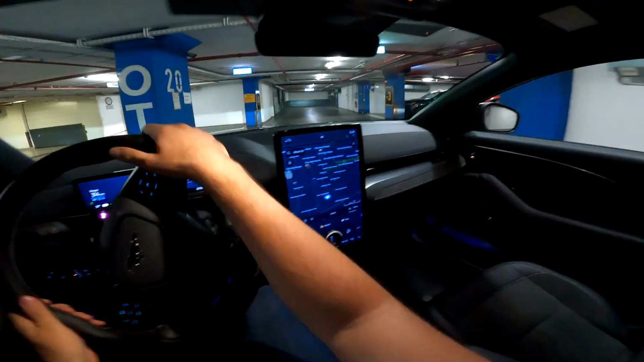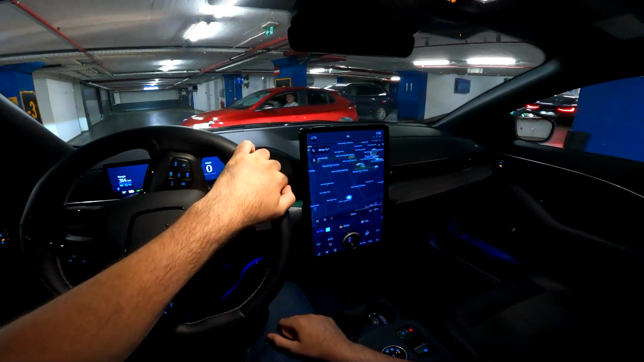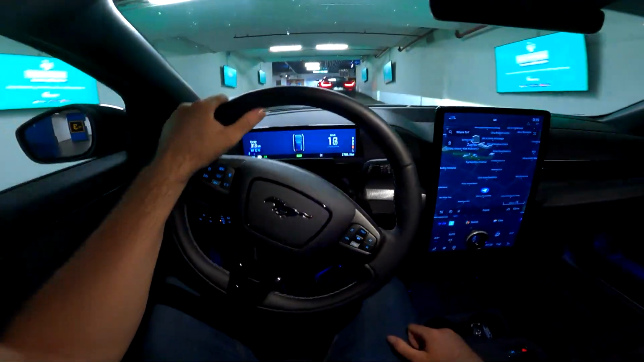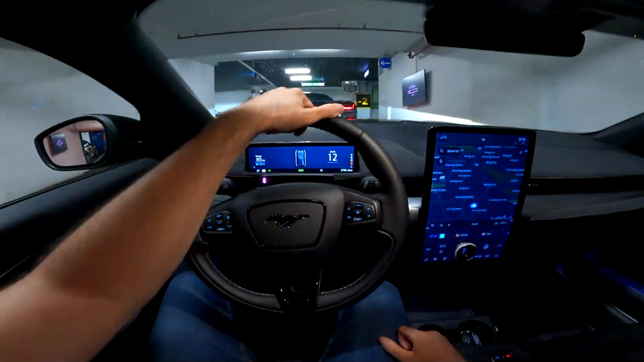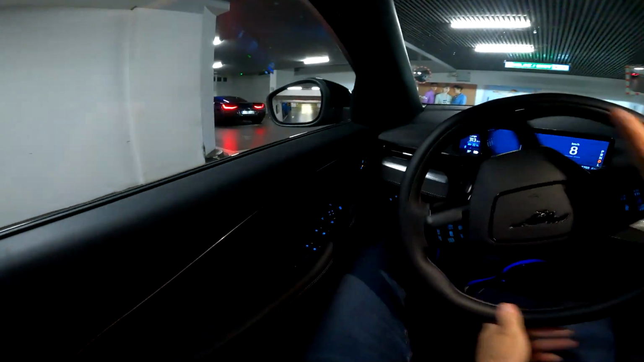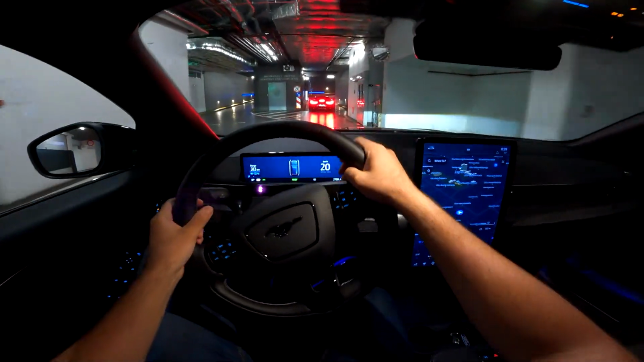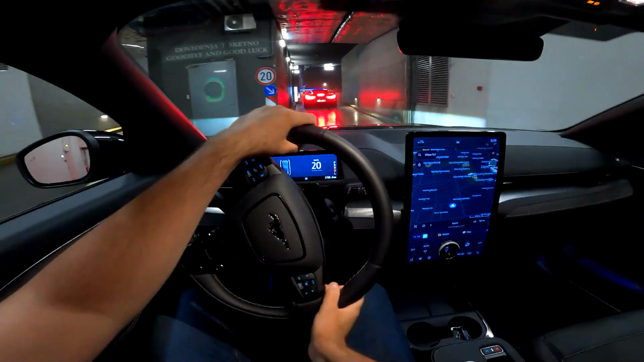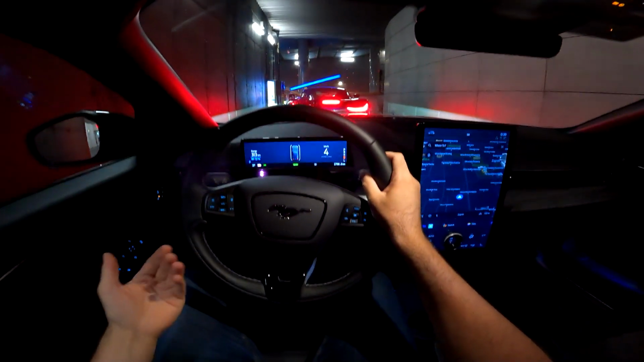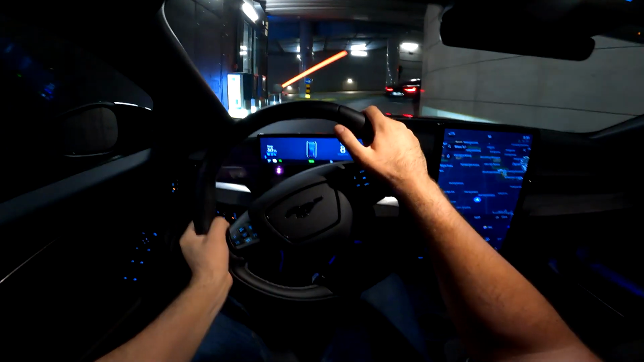And soon we will depart this rather huge garage, and in front of us we have the Rimac Nevera. How cool is that? I'm sure most of you are familiar with this model. Croatian electric hypercar. And how cool is to see the Nevera and the Mustang Mach-E, which is also the very important electric model.